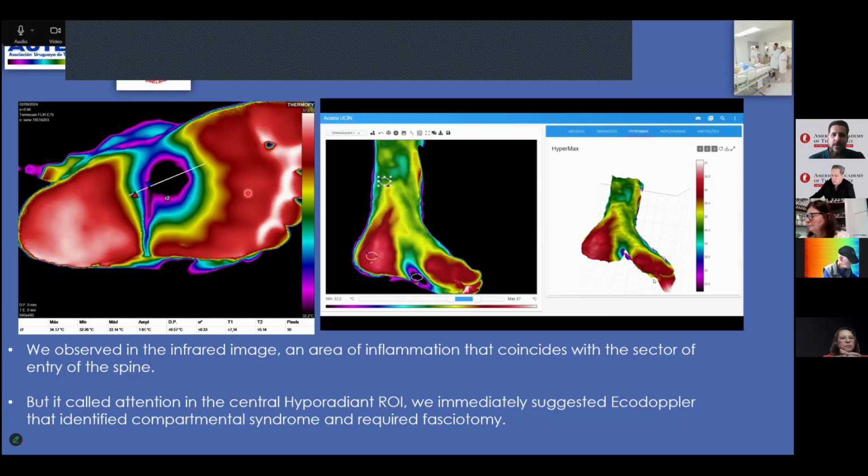Next case, 1 month, surgery, severe intraventricular communication. Here's a baby. 48 hours later, he presented fever. After surgery, we monitored with infrared images at point of care, and we observed very low temperature here. This is the optical image, and the first impression is okay. But here, the fever.